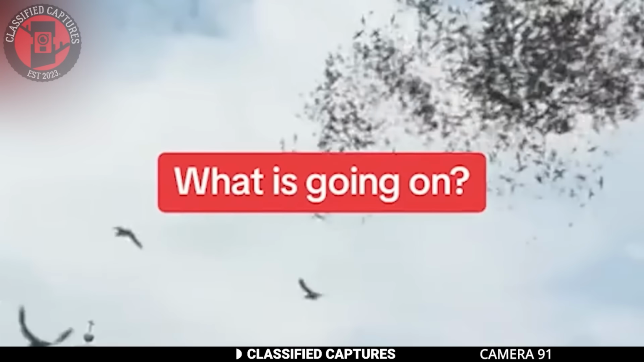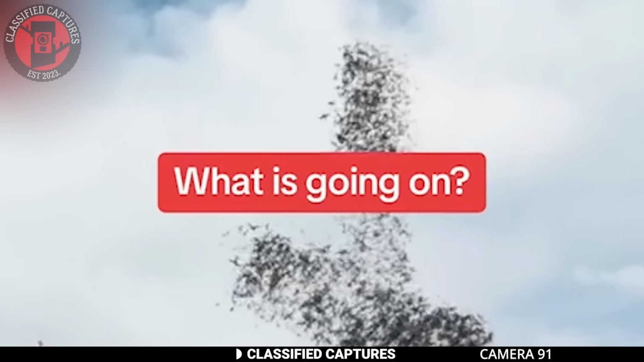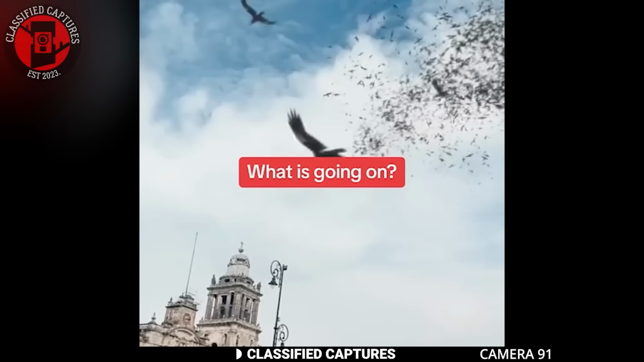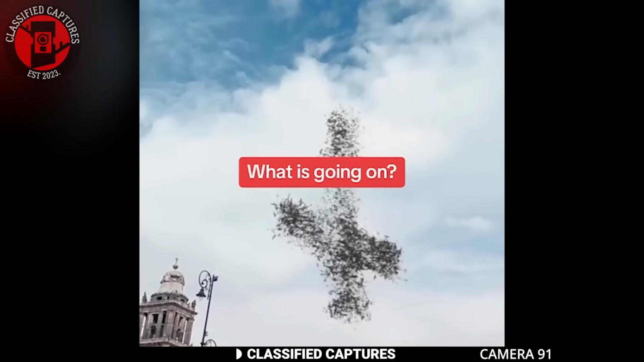Birds flying in swarms are nothing new. From a distance, they often resemble dark clouds as they move through the sky, sometimes forming strange and mesmerizing patterns. But in this particular footage, something rather peculiar happens. The birds suddenly form an upside-down cross in the sky, holding that formation for a while before eventually changing shape.